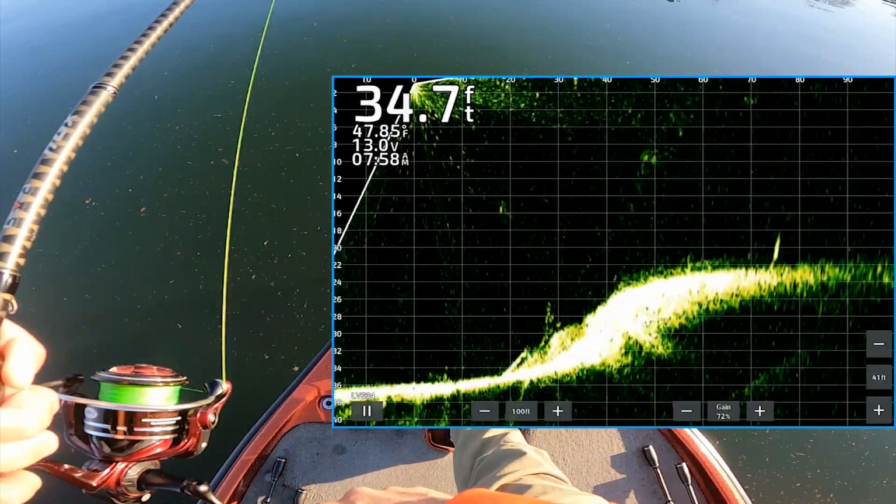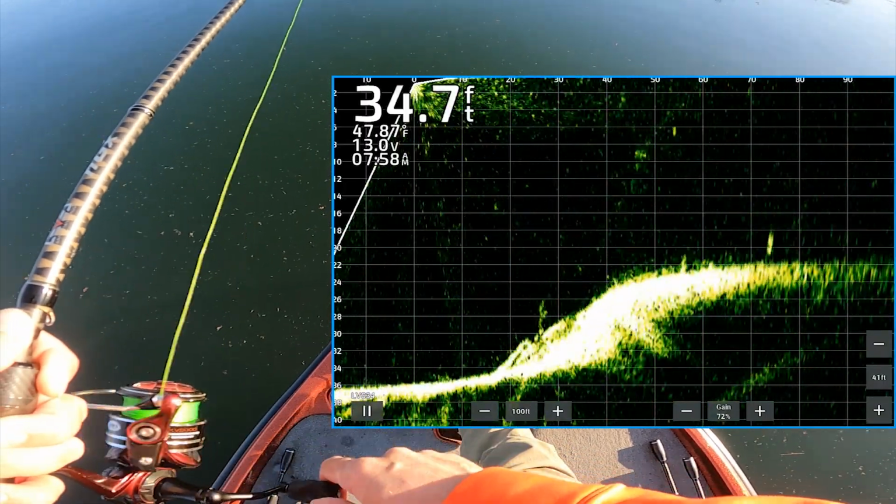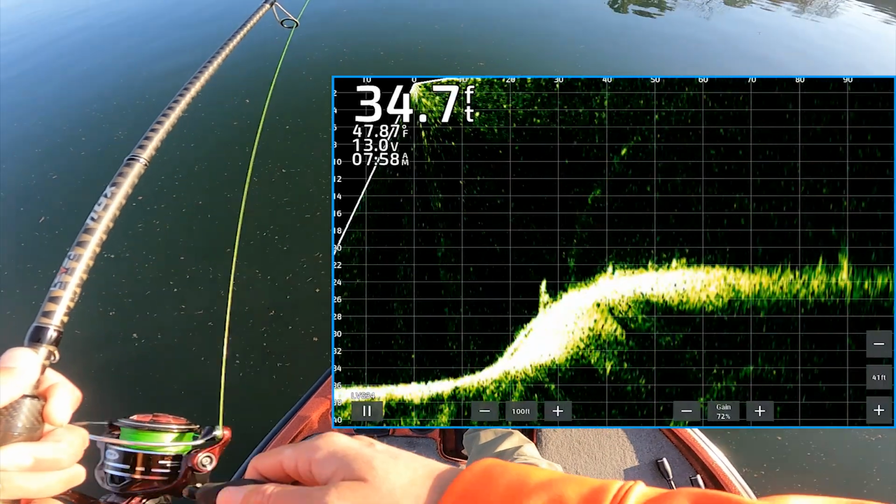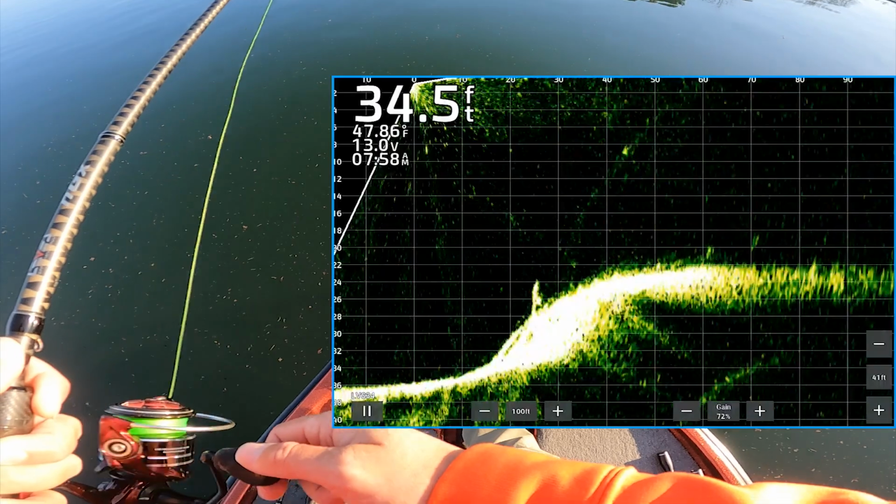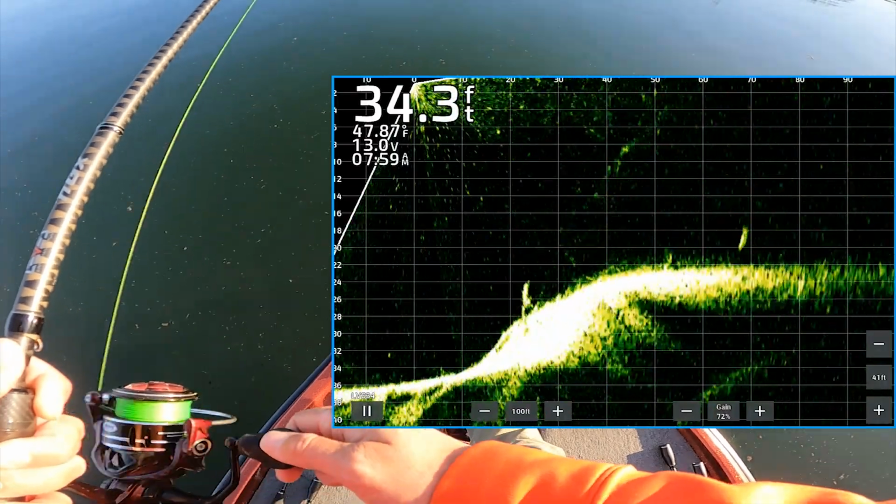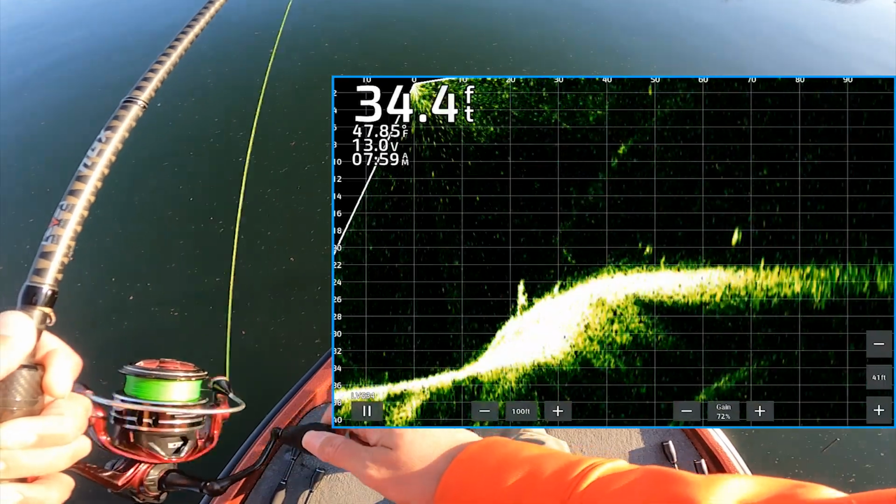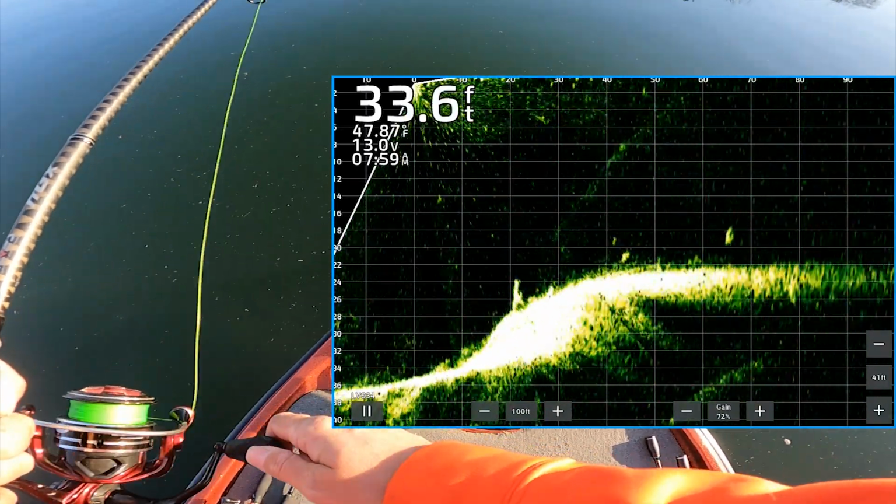Where's he at? Uh-oh, is that one interested? We see that dude. I don't know where it's at right now, but I'm just working it. No, it's there. Where is it? Oh, there's one out there. There it is. I found it. Come on. There's one chasing it there off the bottom. Come get it, dude. See, that other one just came up there and smoked it.